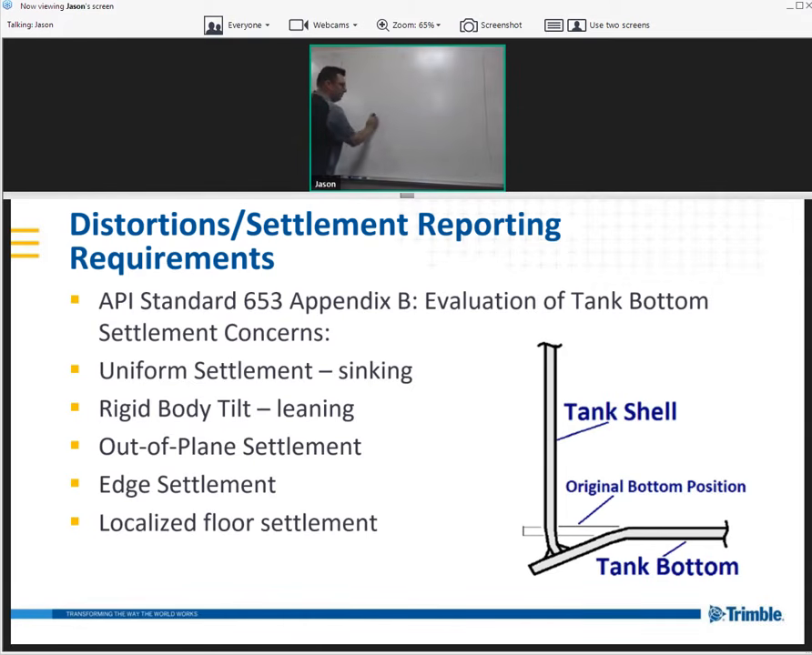And similar to the picture that I've got on the screen, it's particularly important to pay attention to the outside edge of the tank. So where the shell is connecting to the floor. These shells are quite heavy. There's a lot of weight involved, and they push down on the floor. And what's really concerning is if this floor starts to bend at a sharp angle, they're worried that there can be cracking here causing the shell or causing the floor to leak.